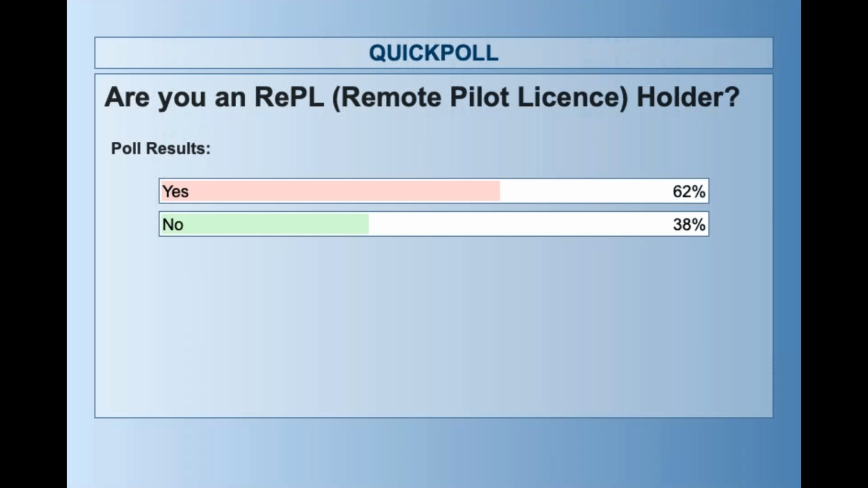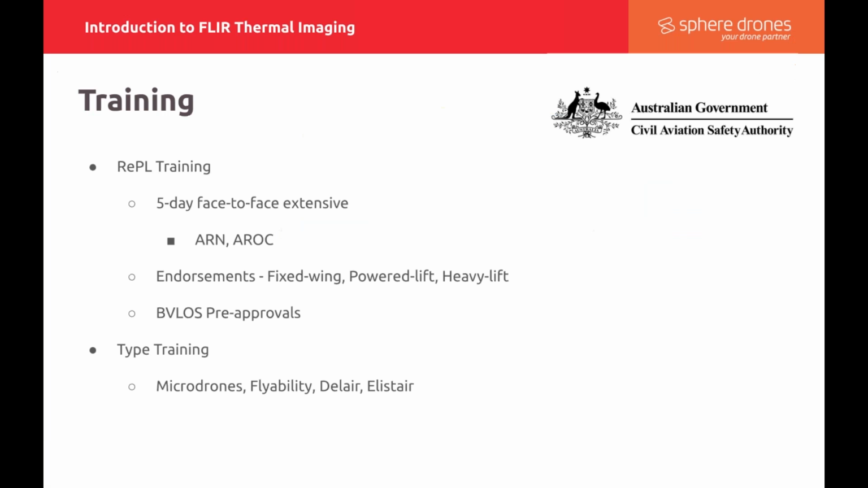Okay, excellent. And yeah, you'll see there that around 62% of you with us today are REPL holders. So that's great news. And there's 38% of you who I'm sure we'll be able to help out, get them in the future if need be. So thanks very much, everyone there.